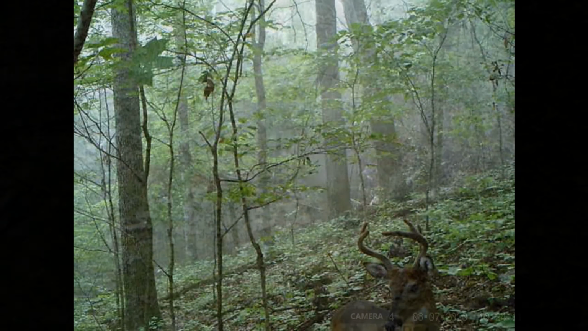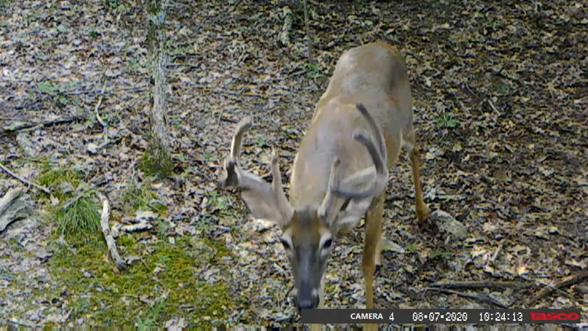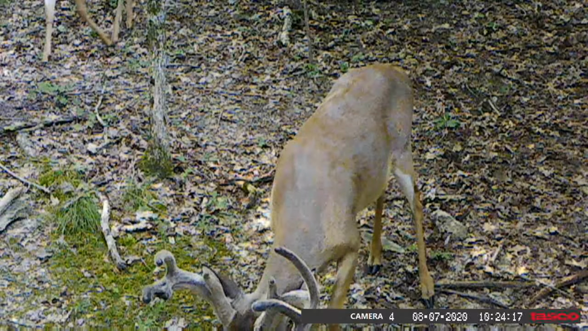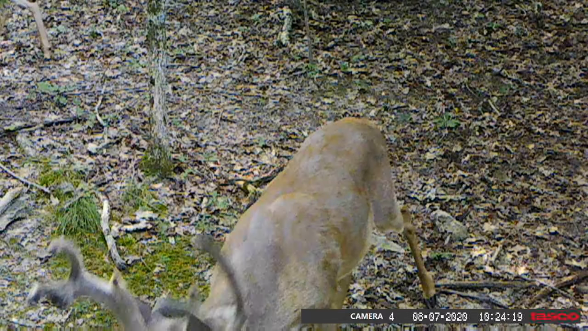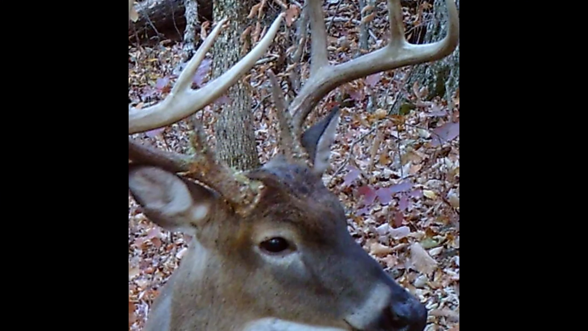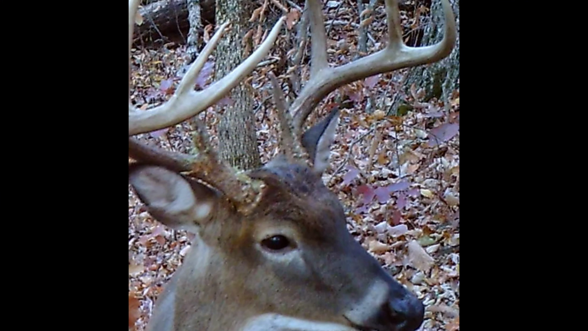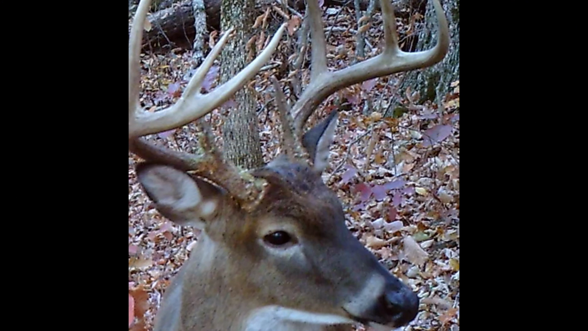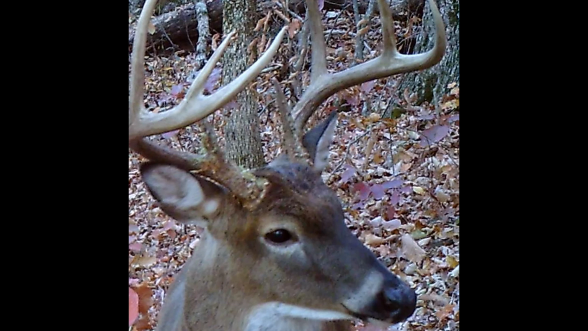You just catch what's moving around if you put them in the right place. Ain't that a monster right there? Guys, these take good pictures. Here's a picture from a couple of years ago. Nice pictures, nice mountain deer right there.